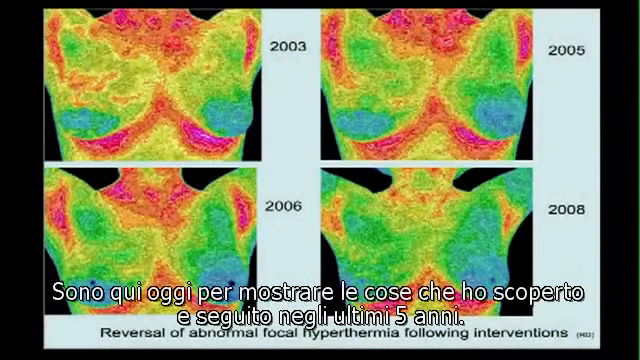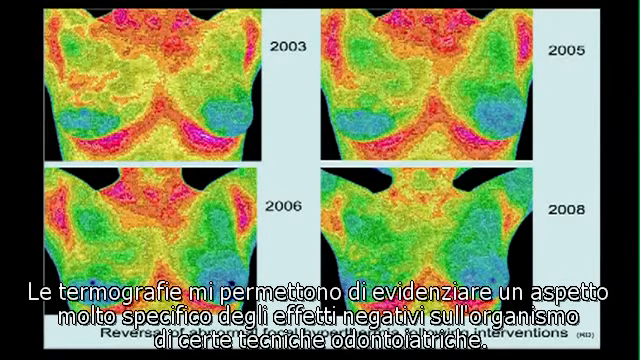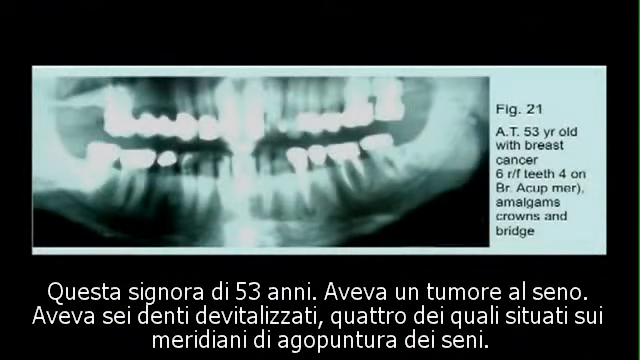I want to cover what I'm now involved in, and have been for the past 5 years, because it's yet another extension of how dentistry is involved. This lady, 53 years old, had breast cancer. 6 root-filled teeth, 4 of them on the breast acupuncture meridian.